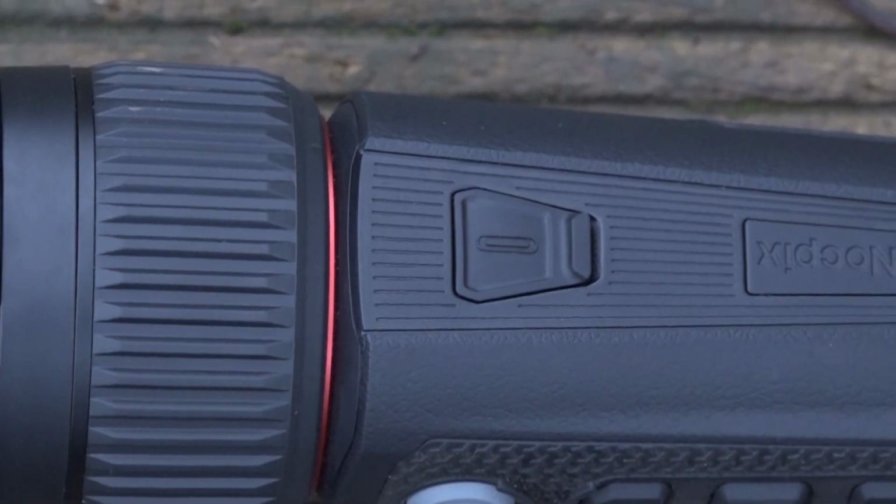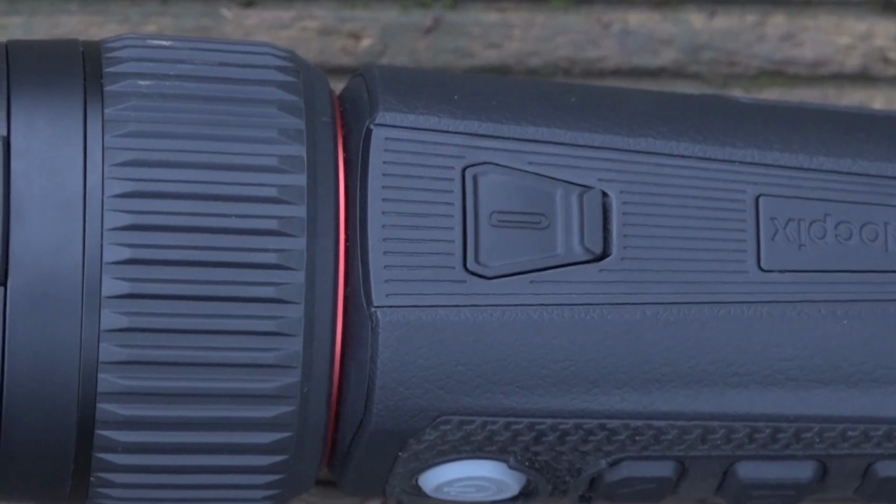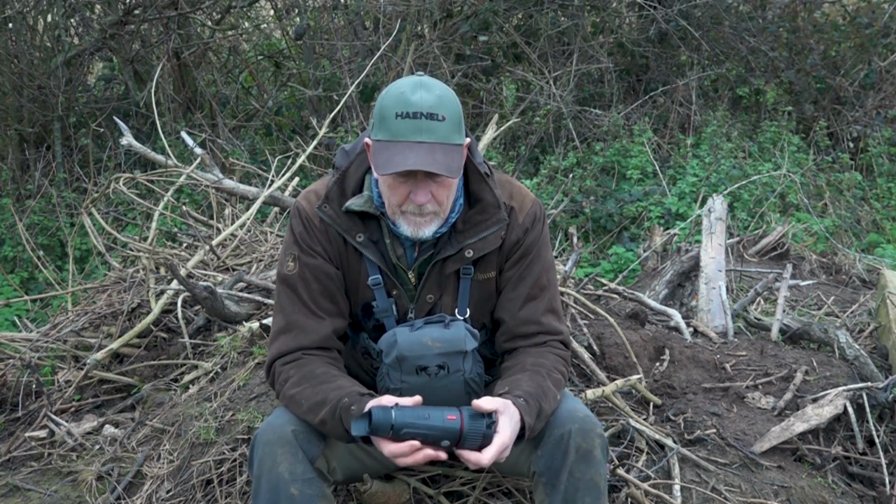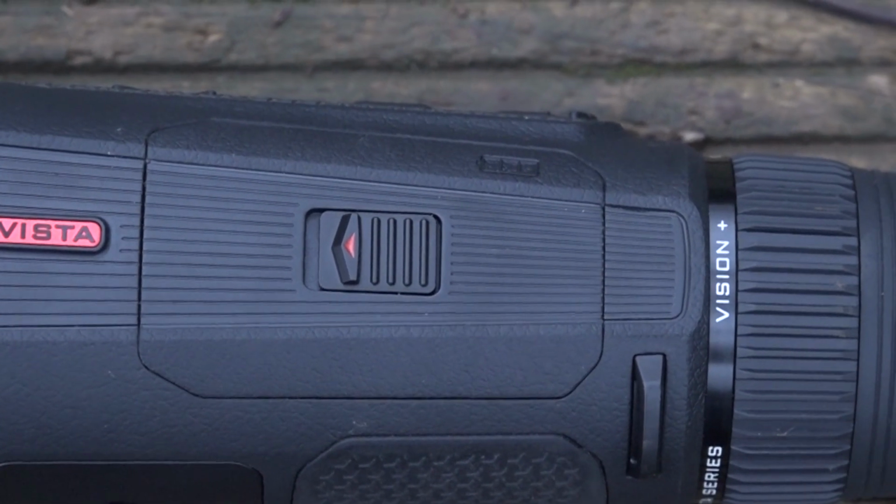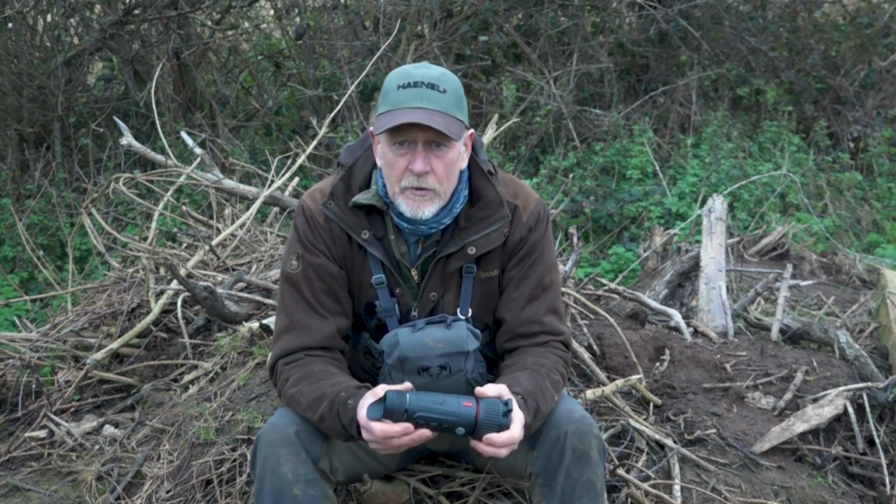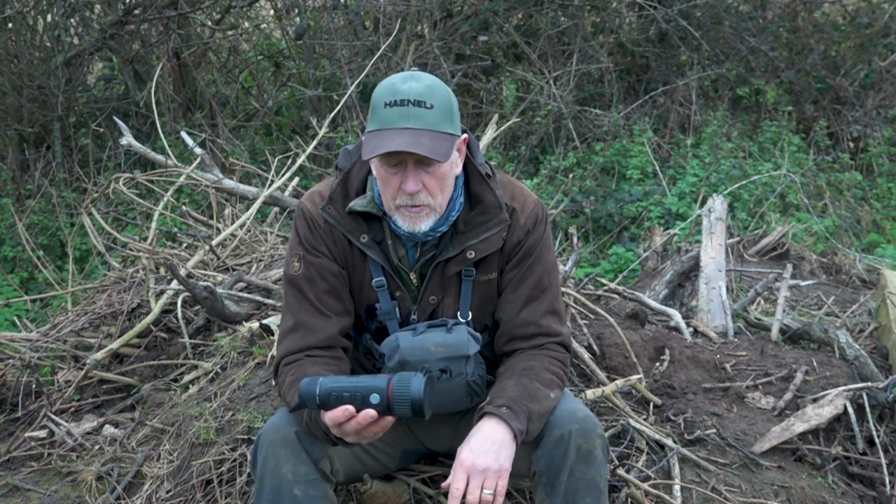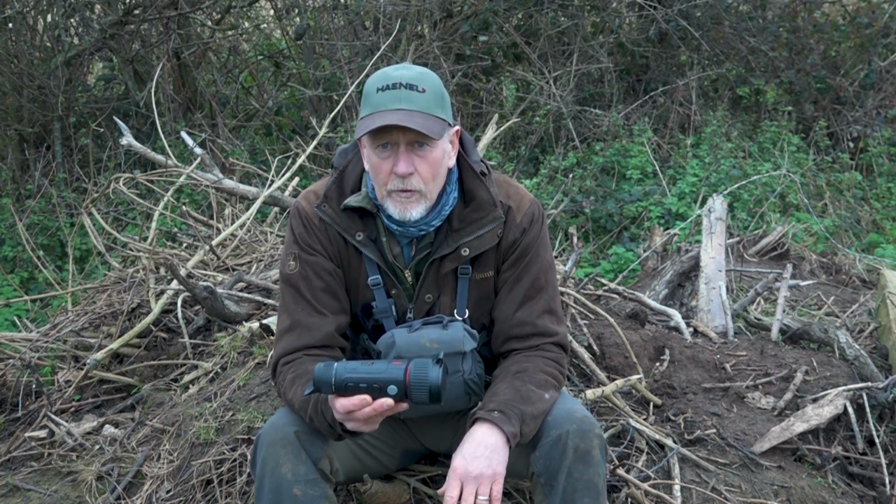Charging port, standard USB charger in there. This one has a replaceable ion battery, accessible via the fairly easy control there, so the whole thing will drop out and you can put it in, so you can carry a spare battery in your pack if you wish, and obviously if batteries start to degrade over time then you can replace. Battery life in optimum conditions is 5.5 hours, ample time for a stalking or a foxing outing.